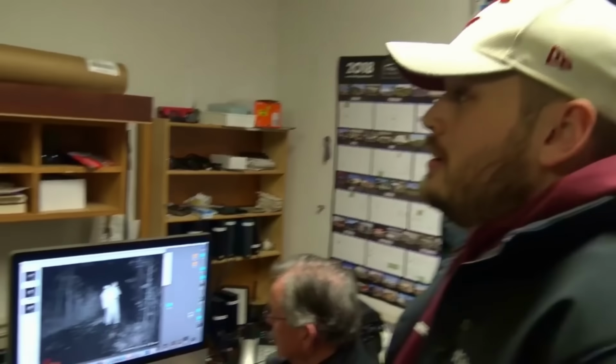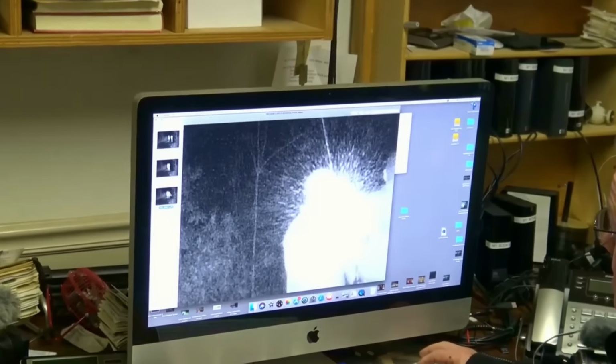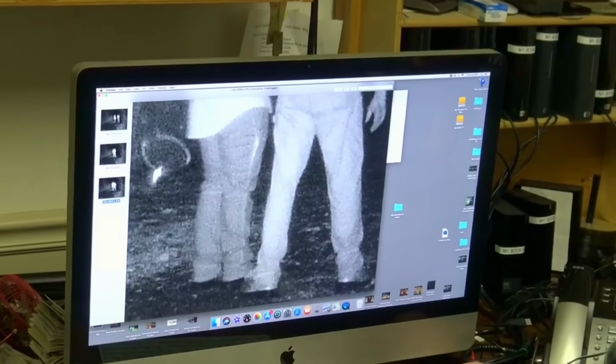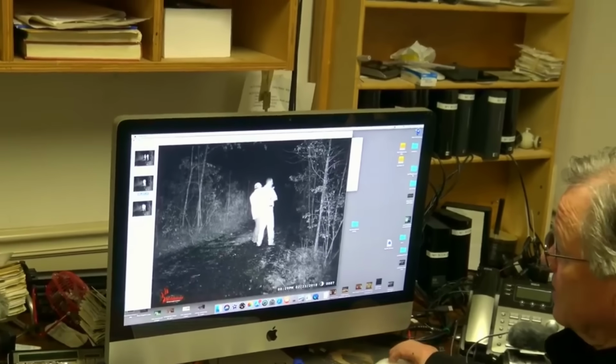Look at Toby's stance right there. You can tell, very little movement in Toby right there. Same, twisted. And you shuffled your feet just a little bit right in there. See that? Very little. Look at Toby's.